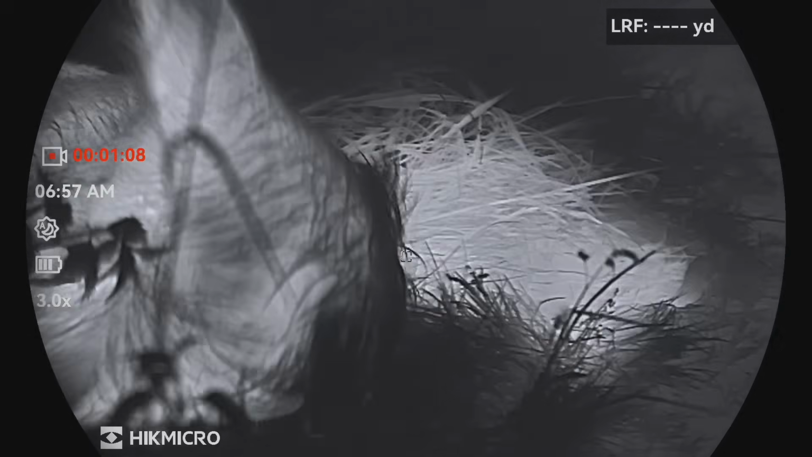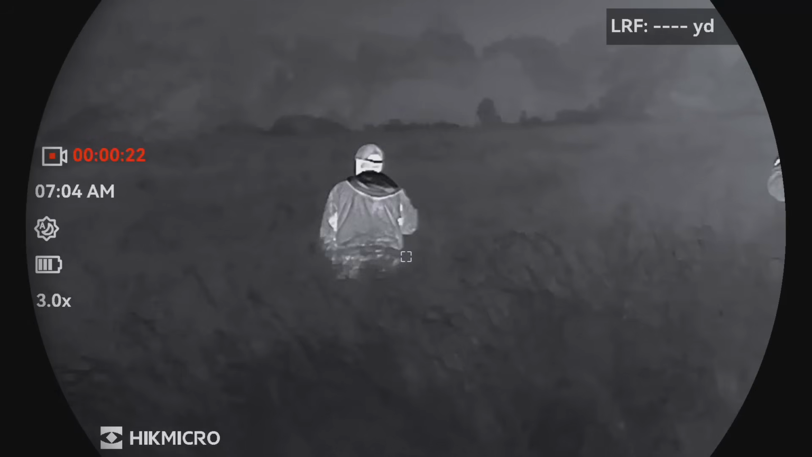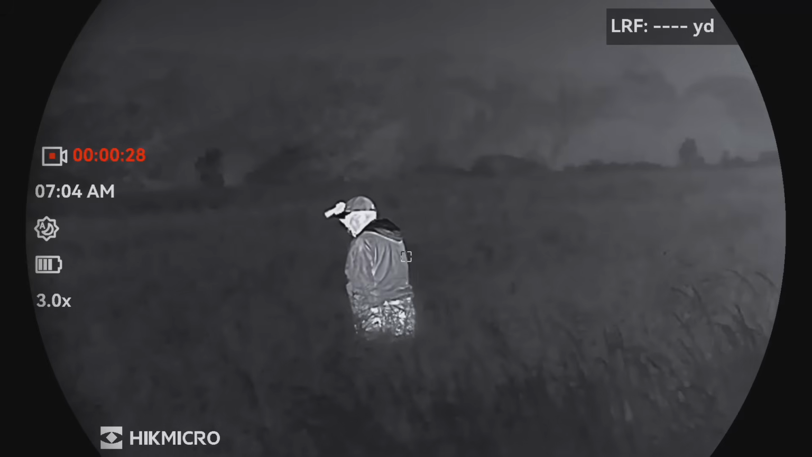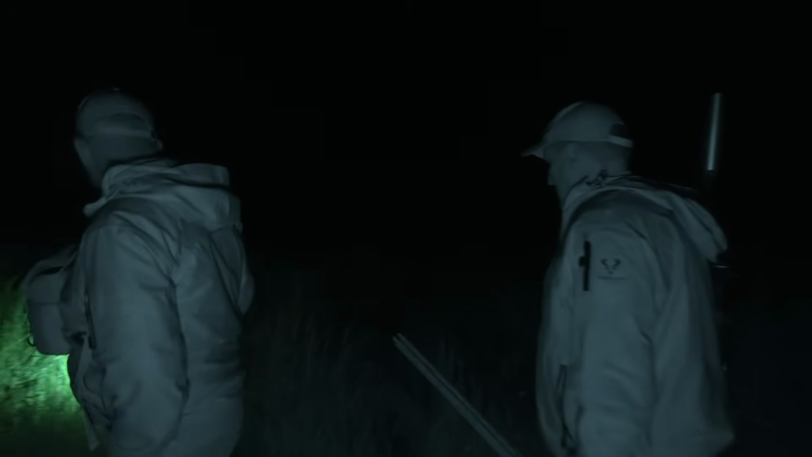So that was the first one. Let's have a look here. The second pig we shoot is just inside the crop. The first one is proving tricky to find. That means calling in support. We'll be back here first thing with the follow-up guy.